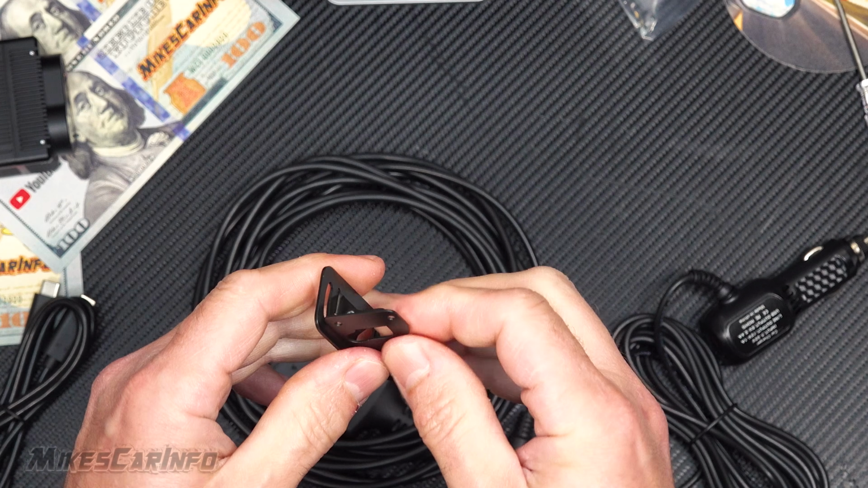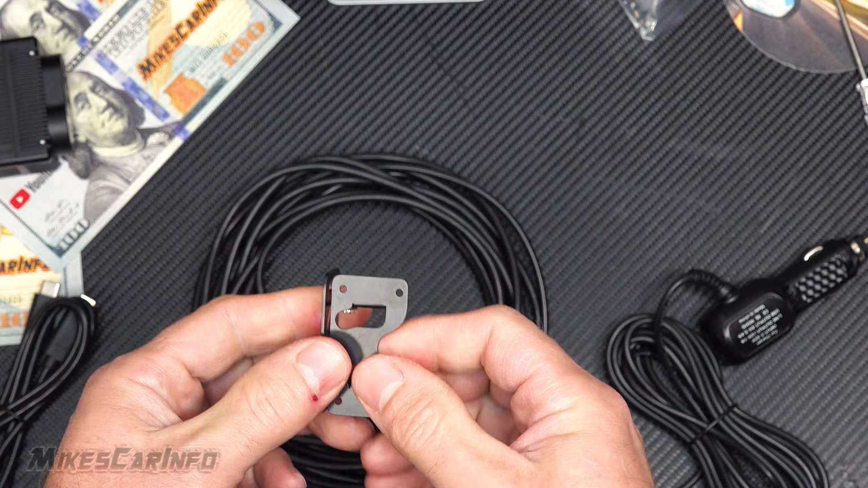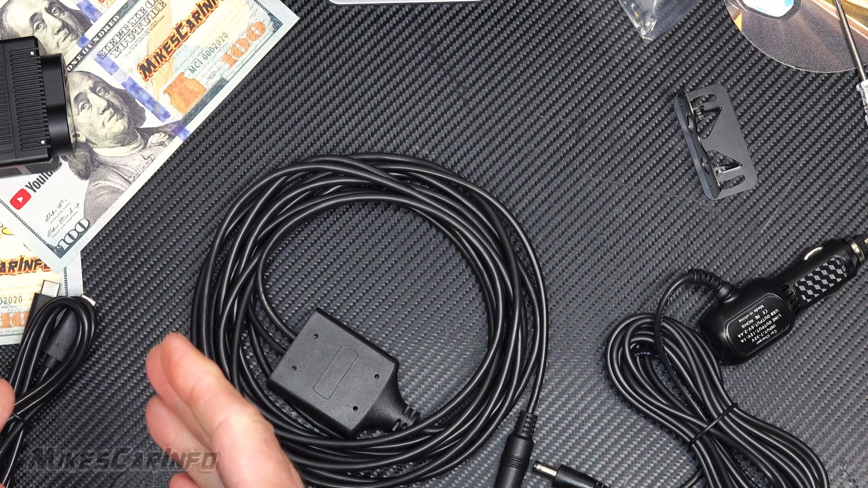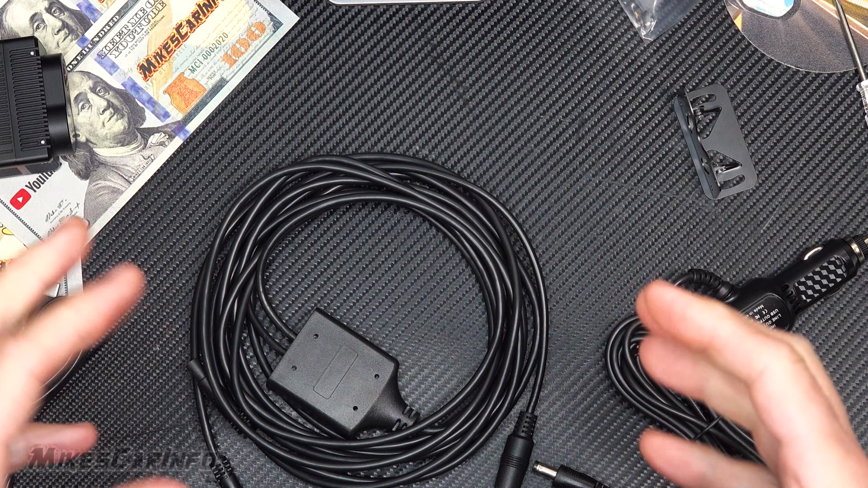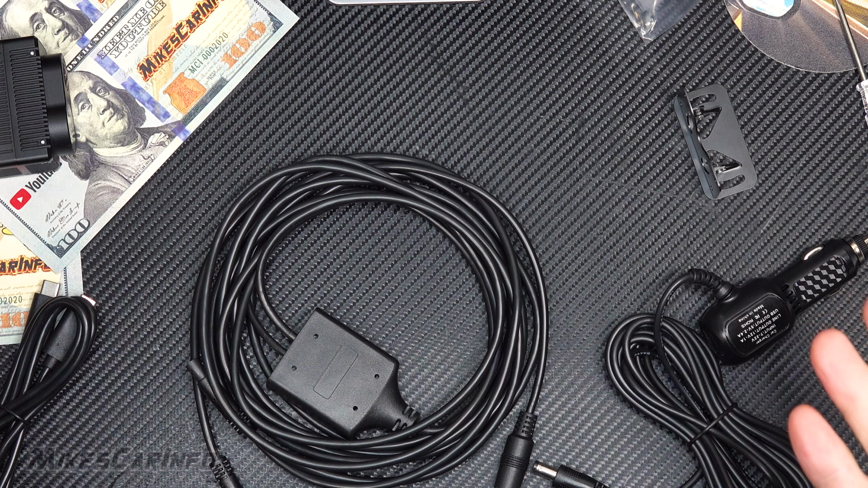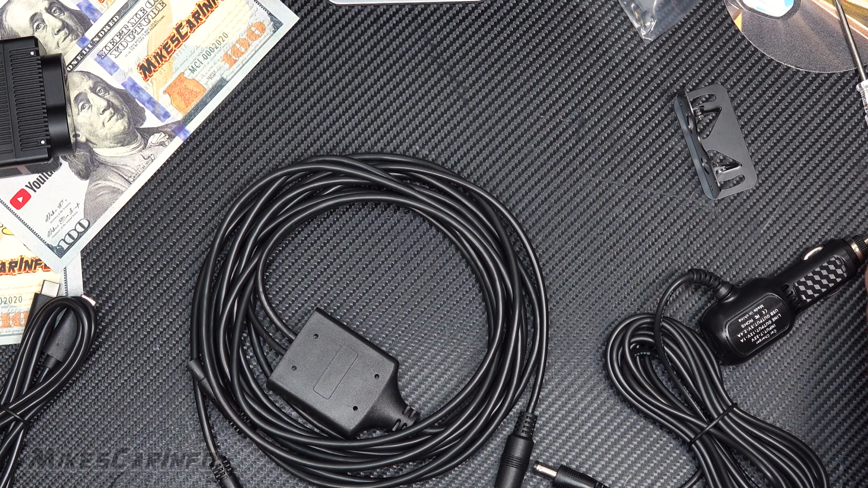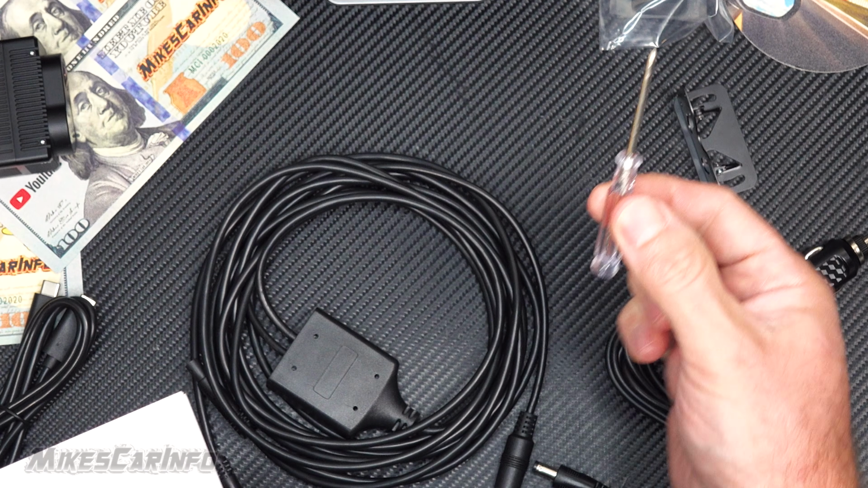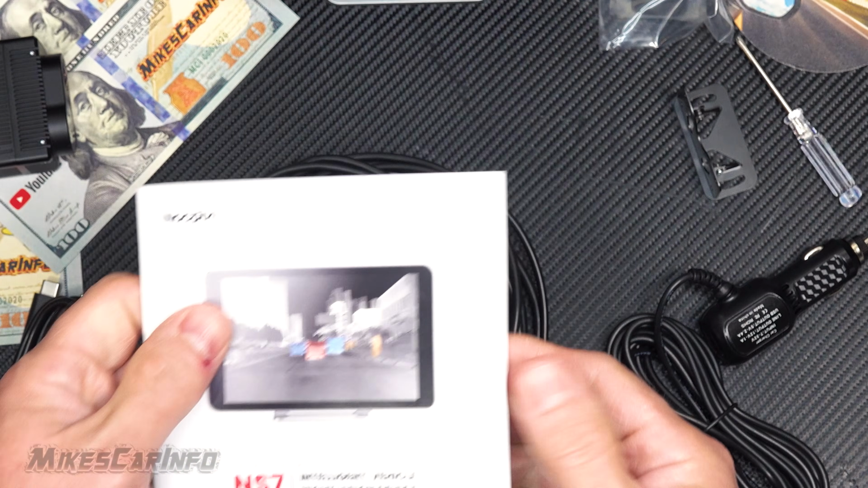Now this can be mounted pretty much anywhere. You can mount it on the top of the vehicle, on the hood. You can mount it on the front license plate. It actually has a front license plate holder. That would be a really good location. And it has screws and adhesives and stuff like that, even a little screwdriver because it has small screws.